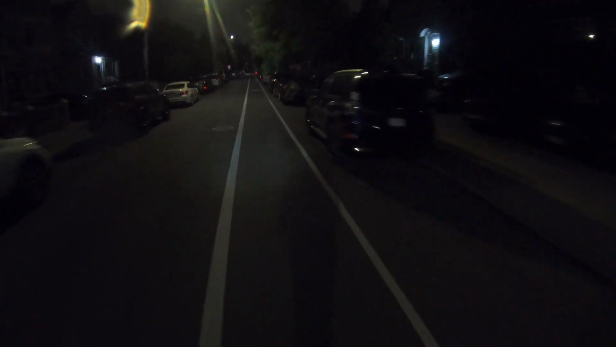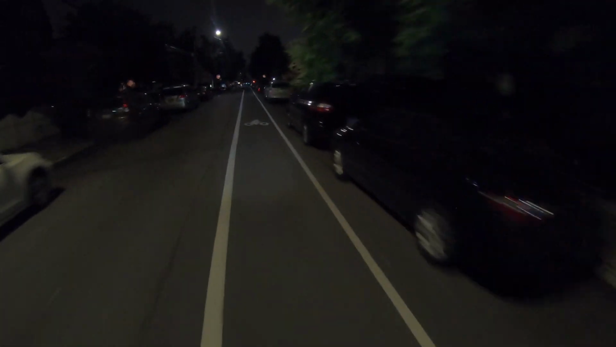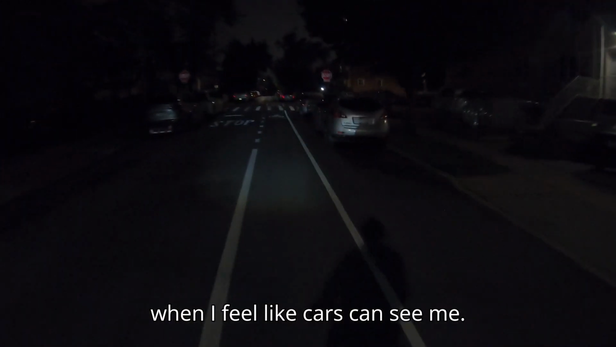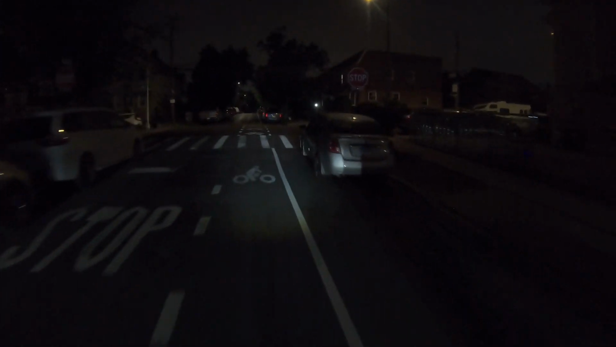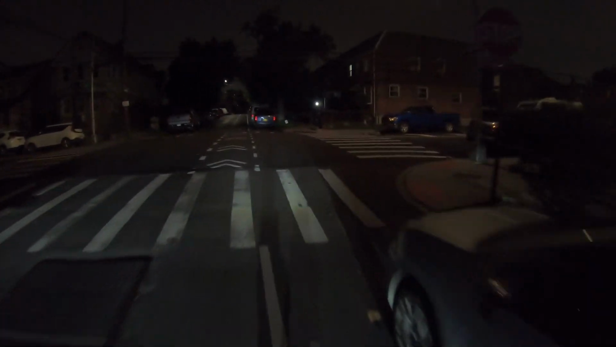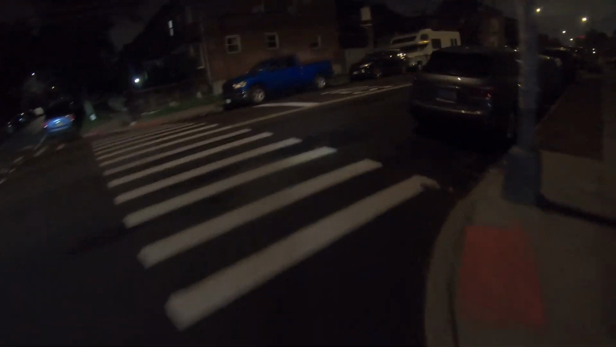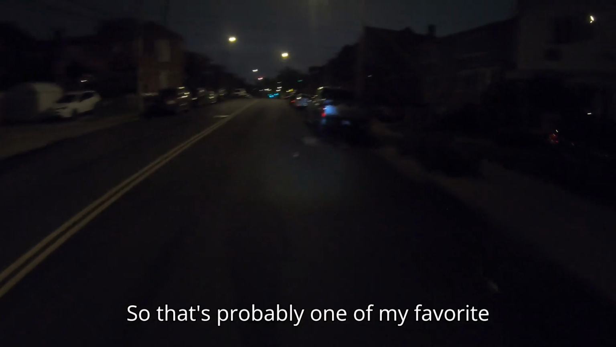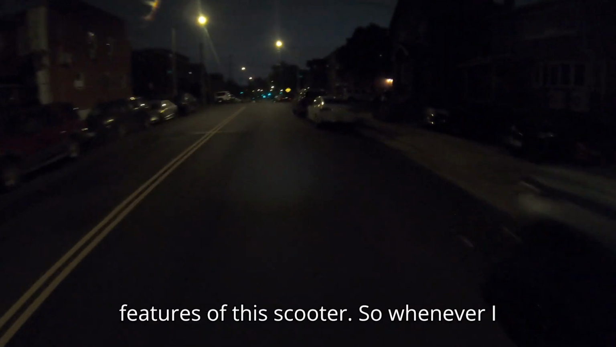It's pretty late. But I feel much safer when I feel like cars can see me. So that's probably one of my favorite features of this scooter.